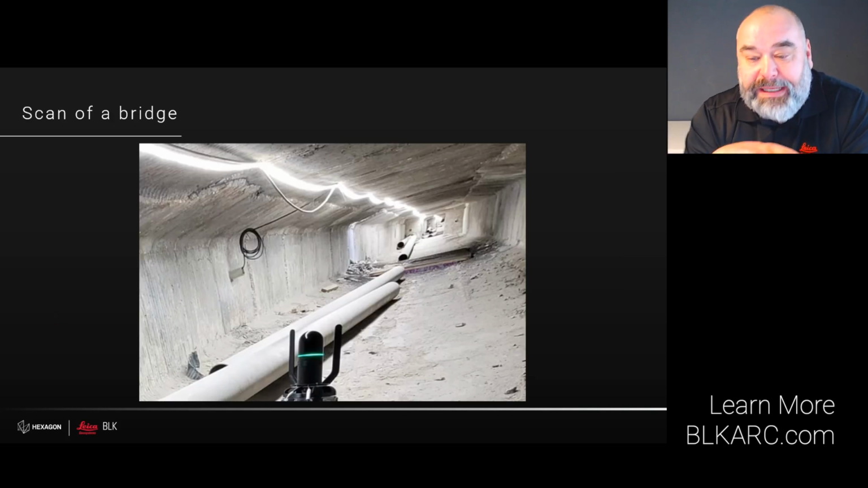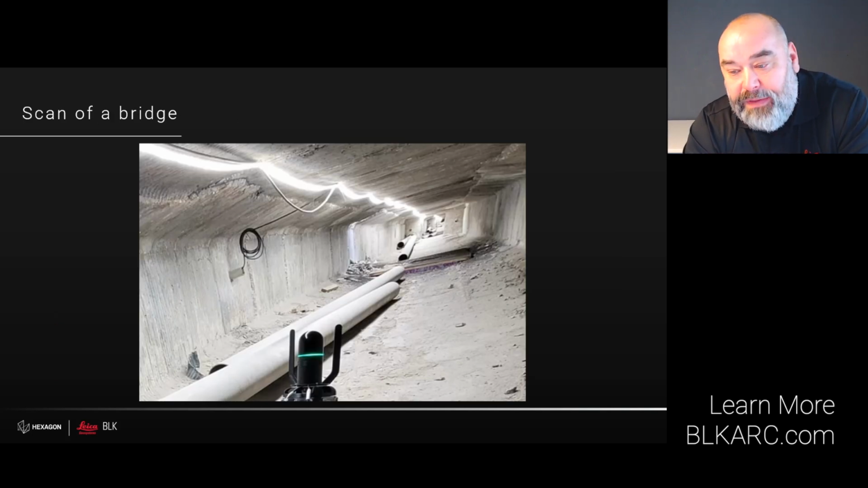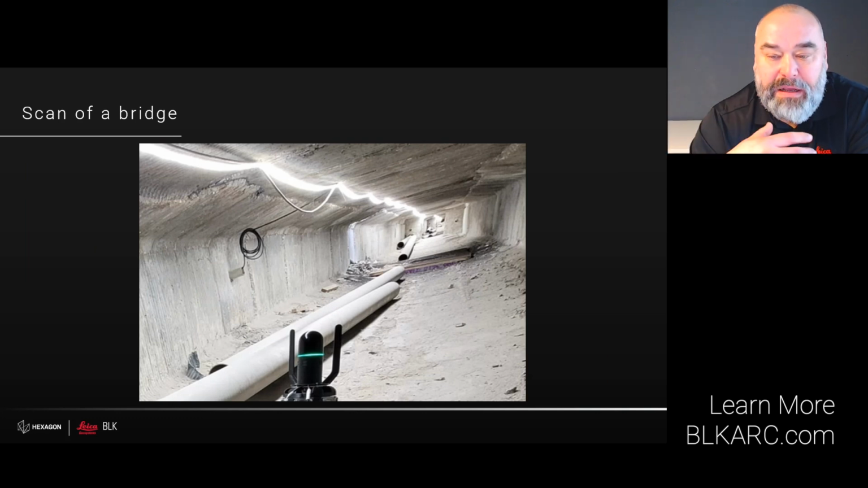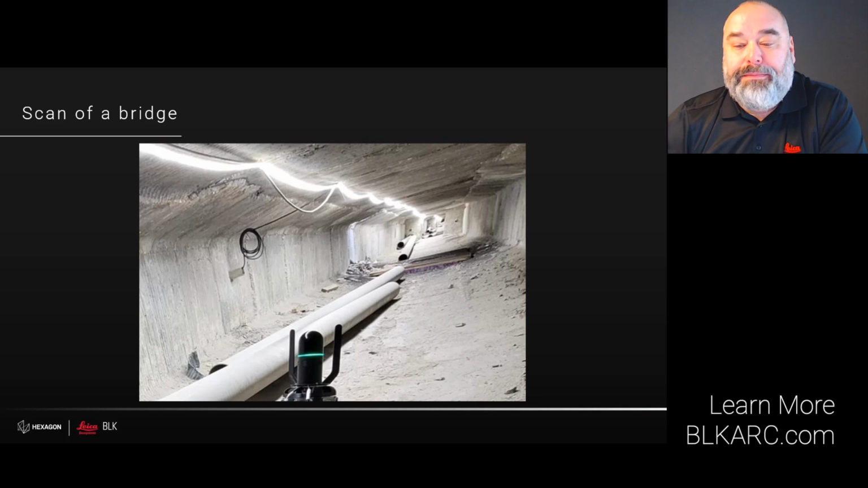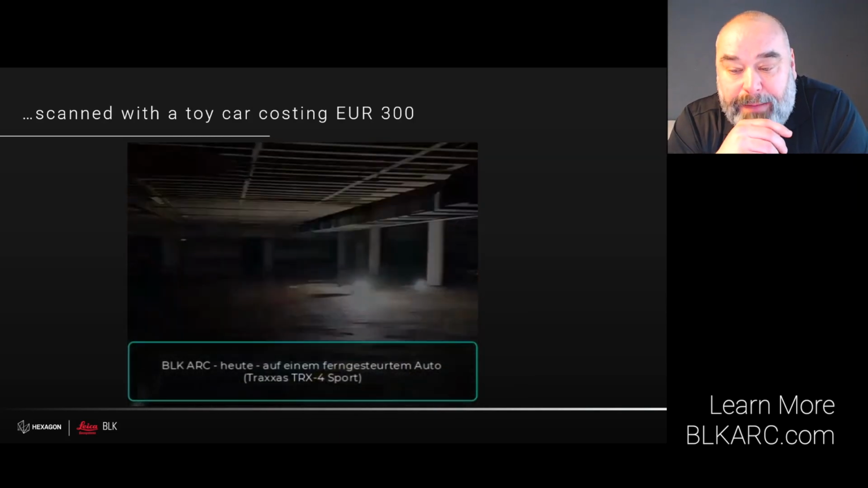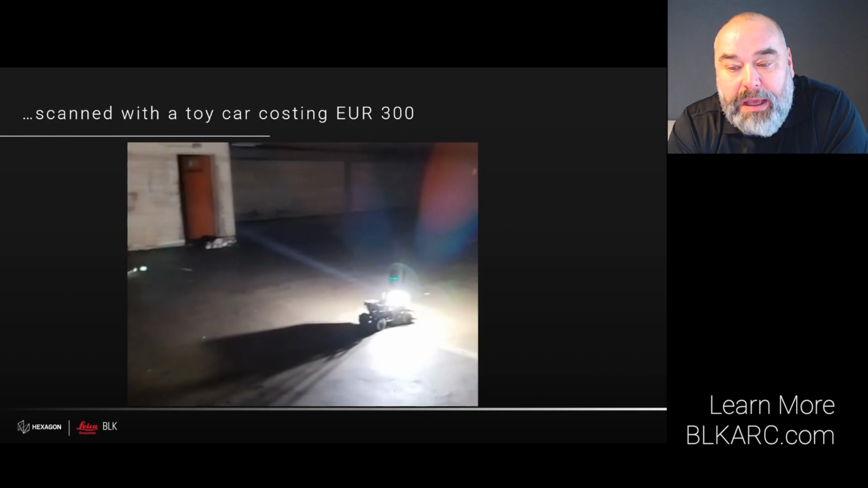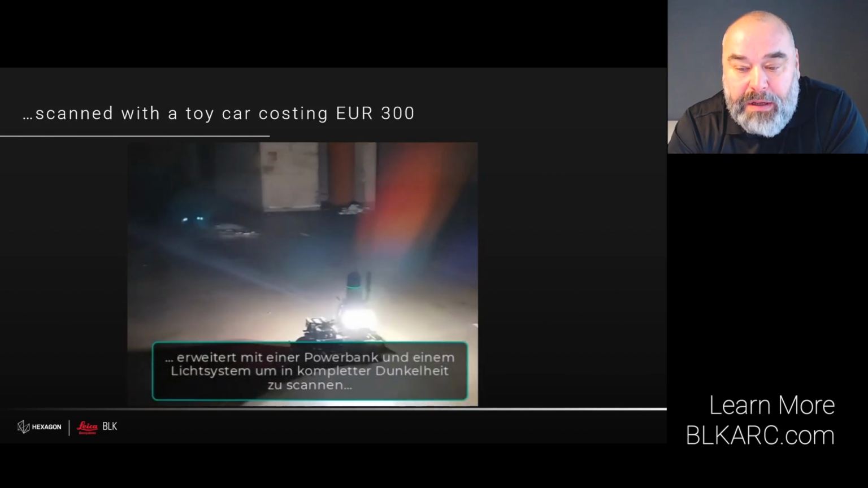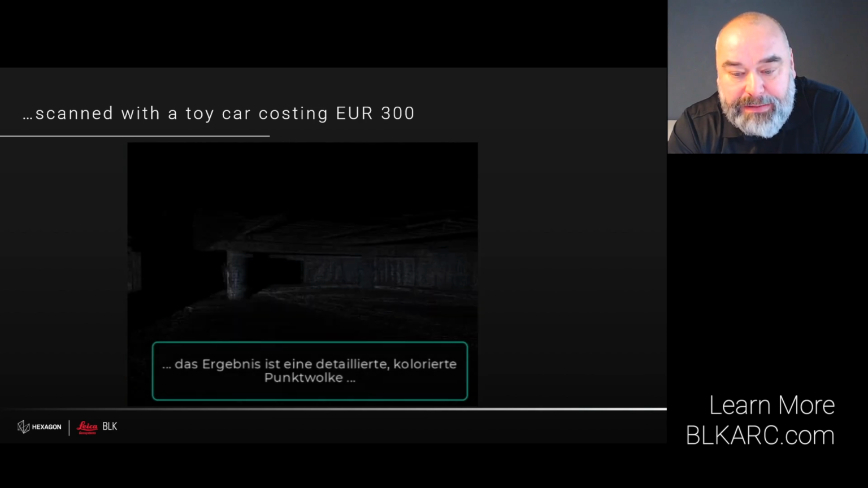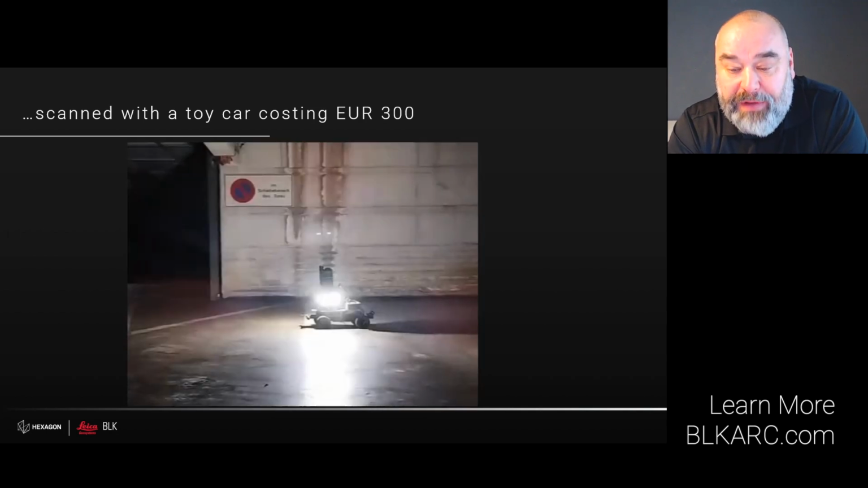But what if you want to scan inside a bridge? An environment that can be very uncomfortable for the human because of size, of dust, of heat in summer. Then you can simply put the ARC on, in this example, a low-cost remote control car and drive it through this environment. Of course, there are many more professional carriers available, but sometimes easy things do the job very well.